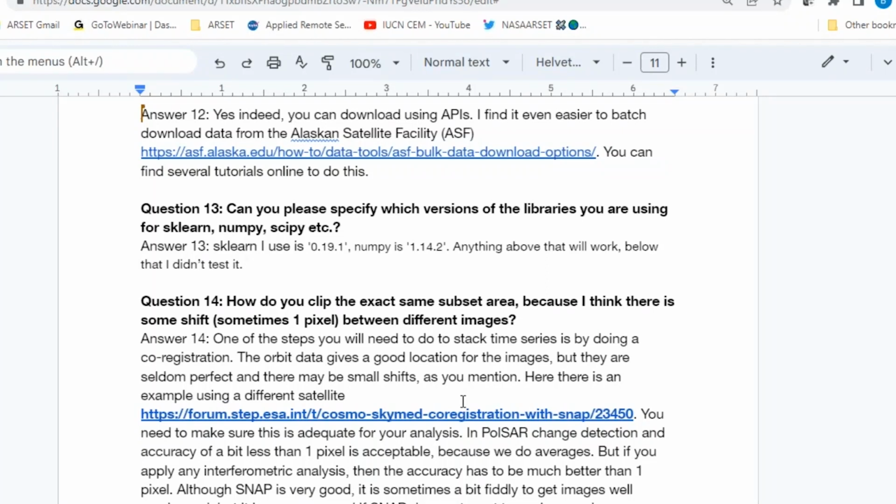The georeference in itself tries to do its best, and it's very good most of the time, but sometimes there is a little bit of a shift. You need to correct for that and make sure that all the images overlap very well on top of each other. And this is done by doing some co-registration. You will see a link here where there is some co-registration for Cosmo-SkyMed, a different type of satellite, and it is also done for interferometry.